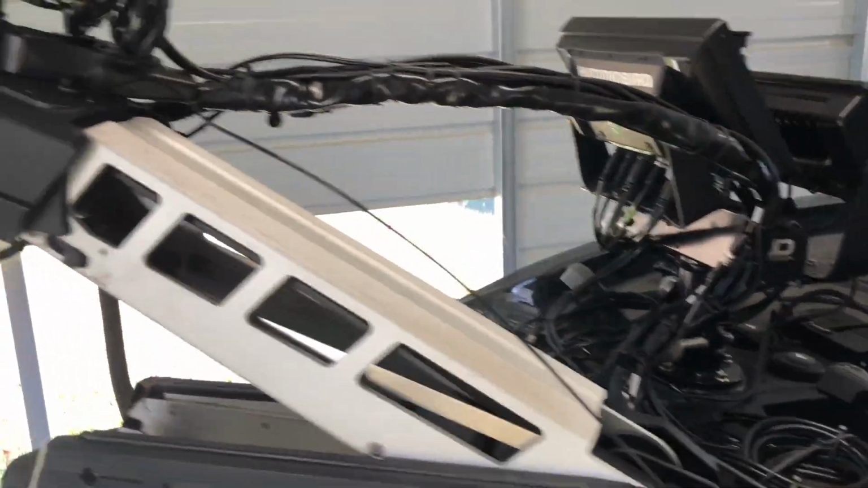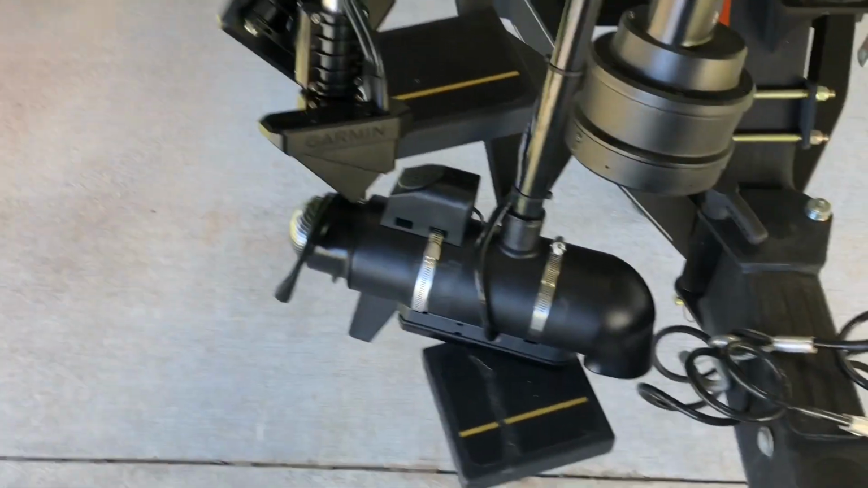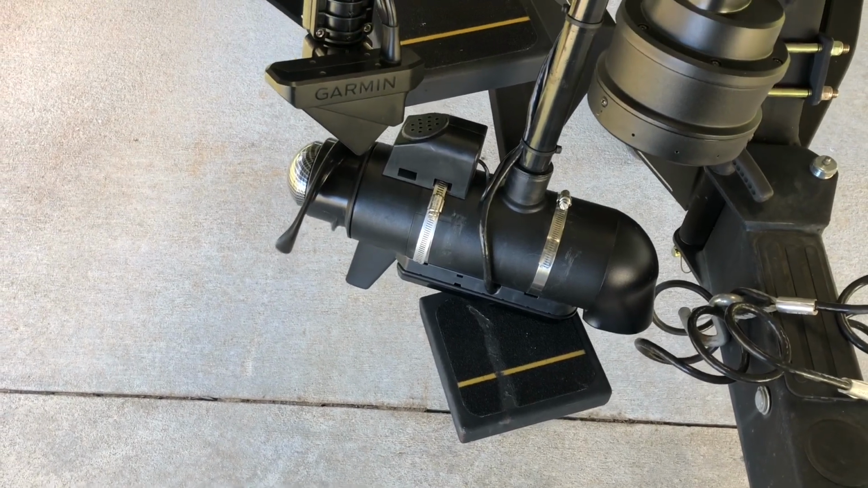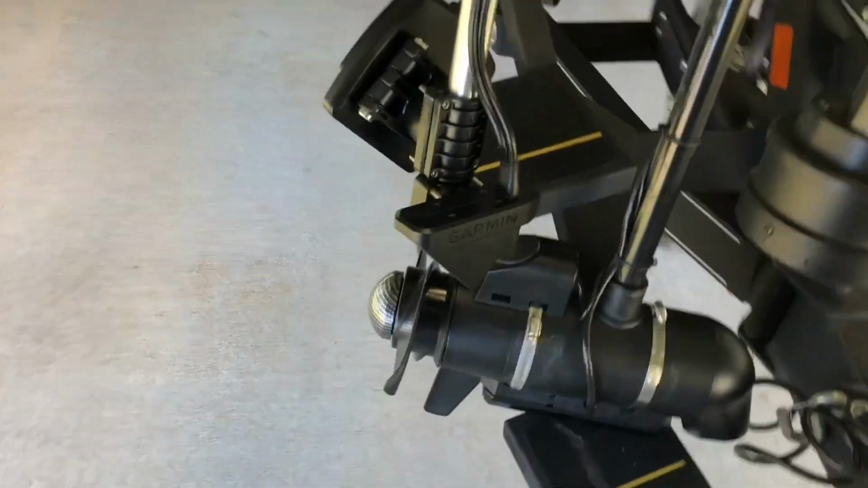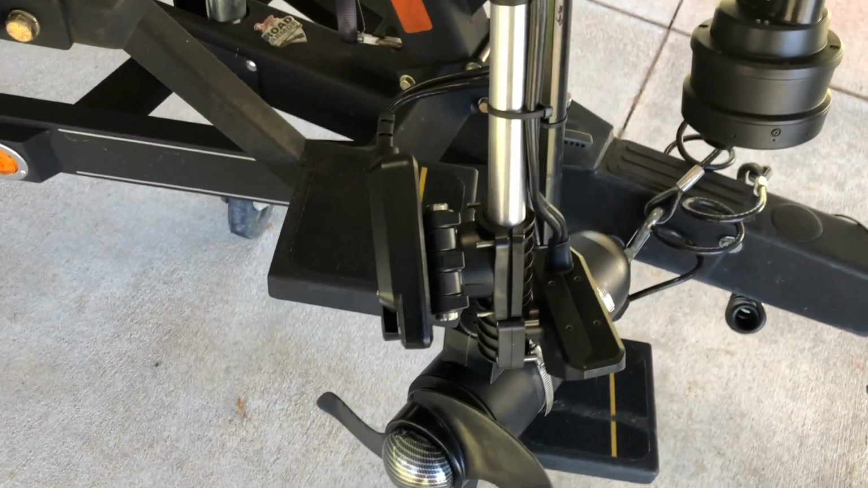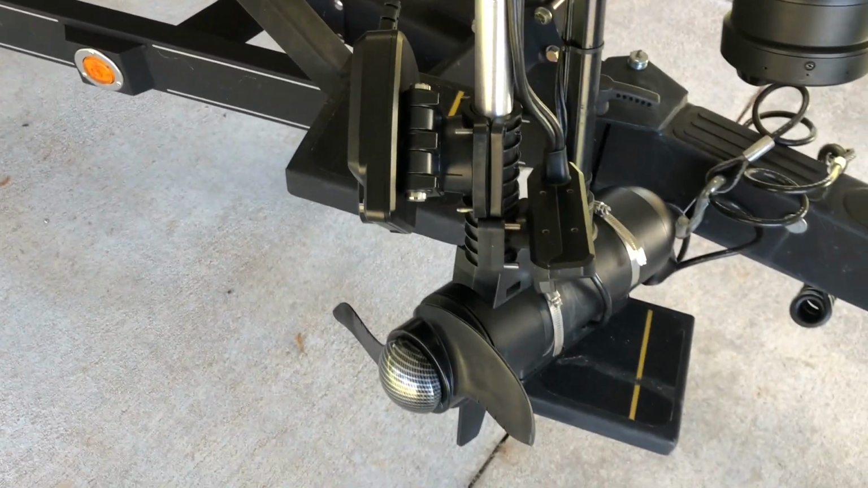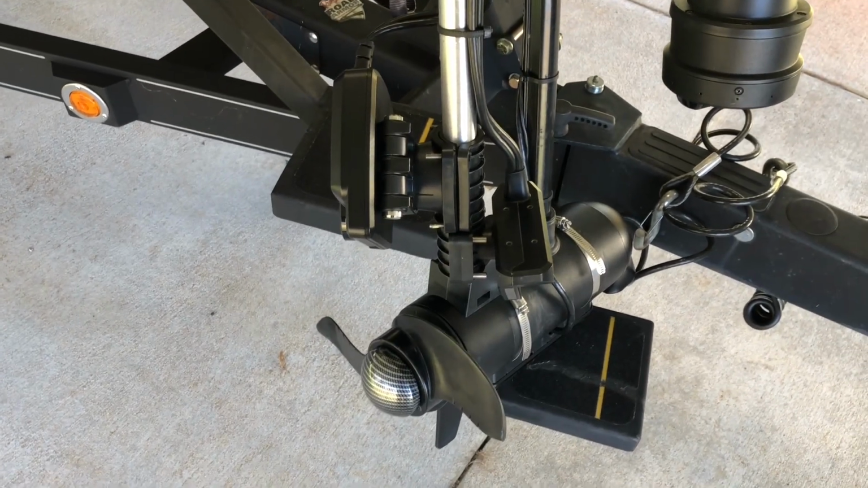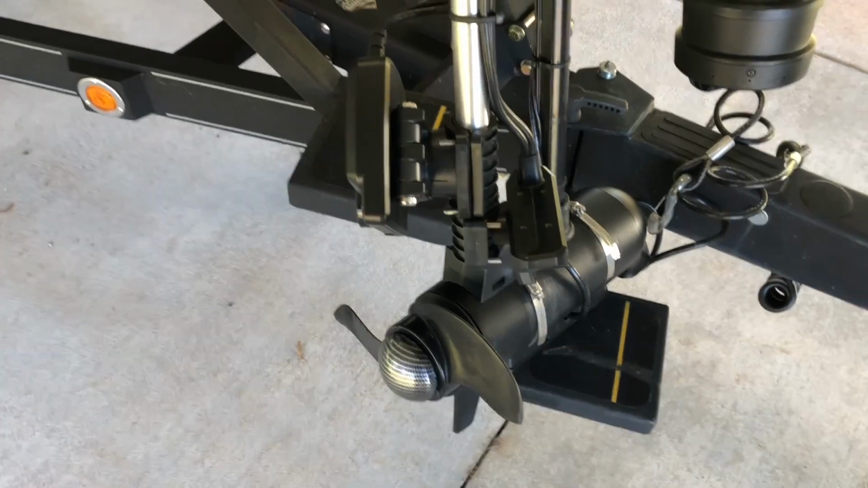But what I did, and we're going to try this out, is I know the trolling motor foot's laying on the step of the trailer, but I mounted the 2 transducers onto the Livescanner. Now I'm going to try it out.